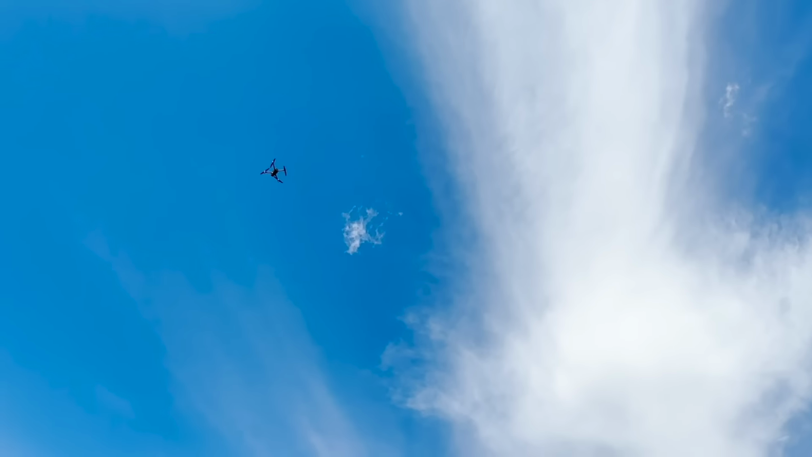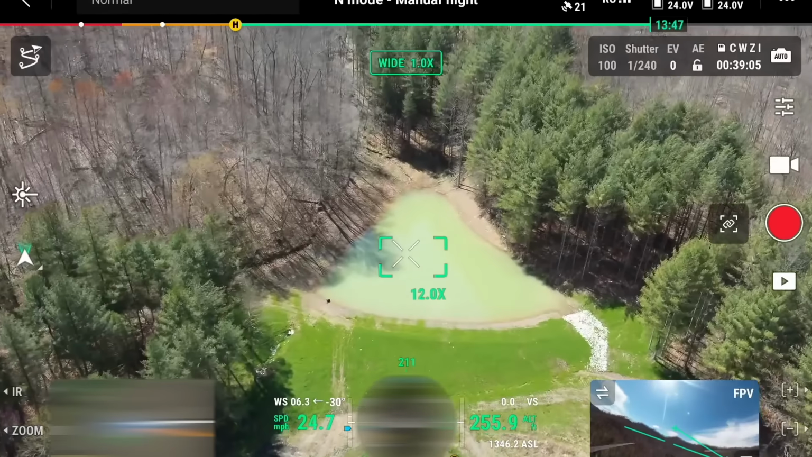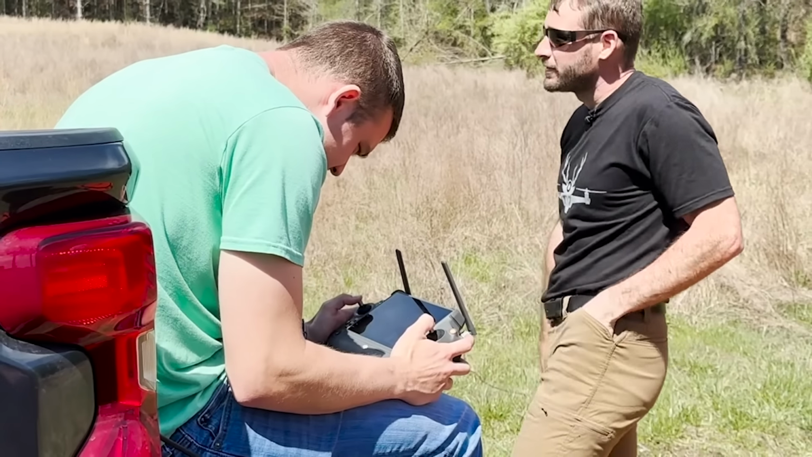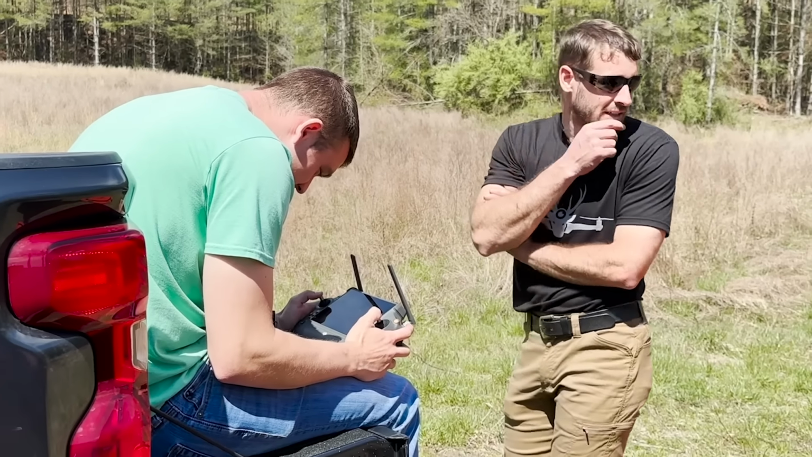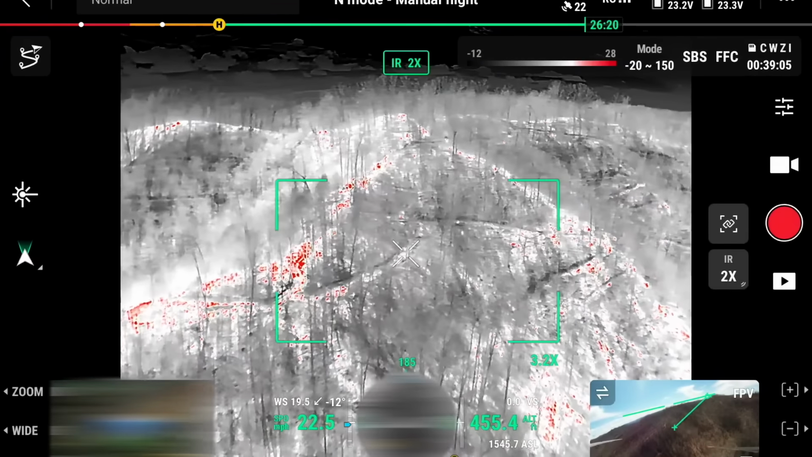Is that the biggest drone you've flown? That is definitely the biggest drone I've ever flown. It'd be kind of cool if you find your first deer with me here. It would be cool. It would be fun. I think you're gonna have tons of fun with this.